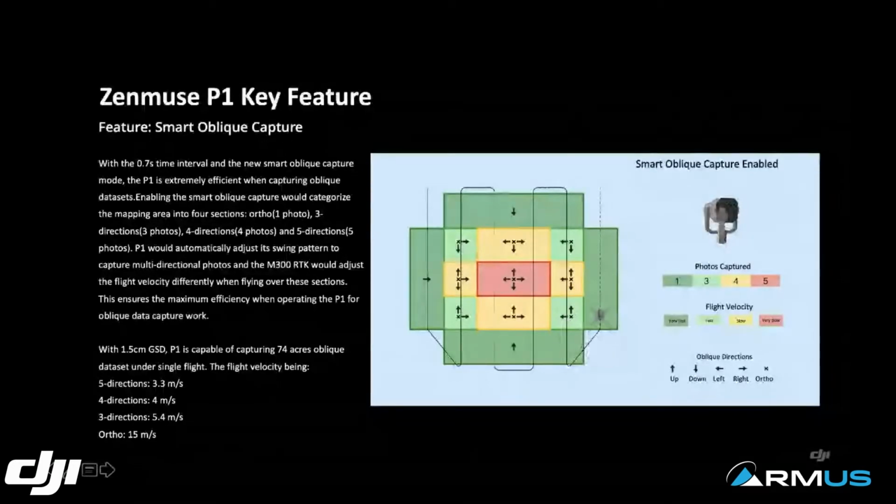So it significantly reduces the amount of data that needs to be captured, and that reduces the data that needs to be processed as well. When you think about it, fewer images means less time to process, of course. Another thing is it improves the overall performance by boosting speed. For example, if I need to take 5 photos, the drone would automatically slow down to take 5 photos. If it only needs to take 3 photos, for instance, it will speed up.